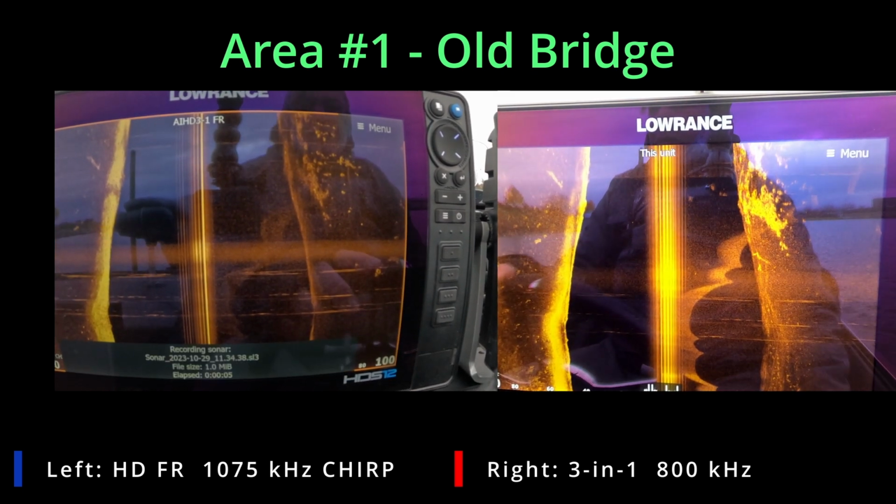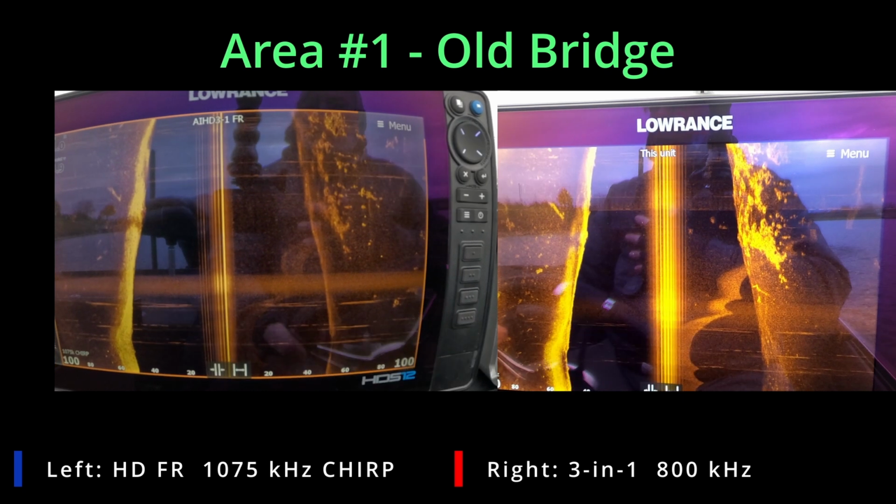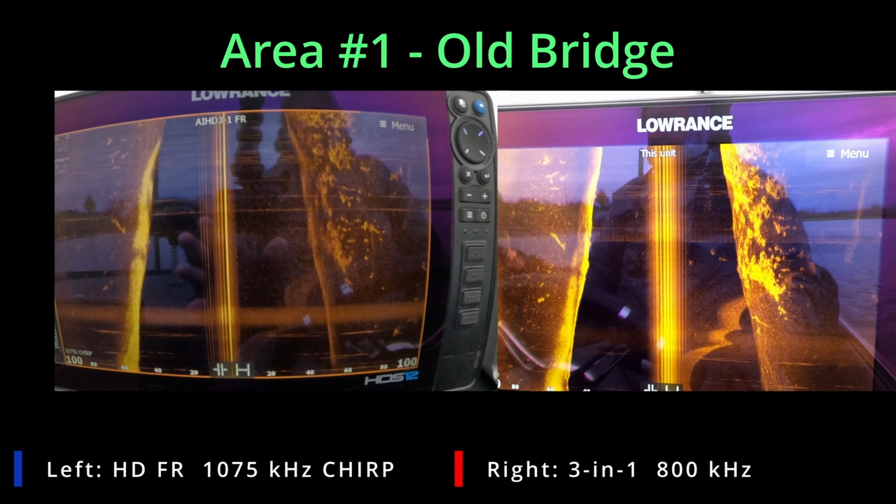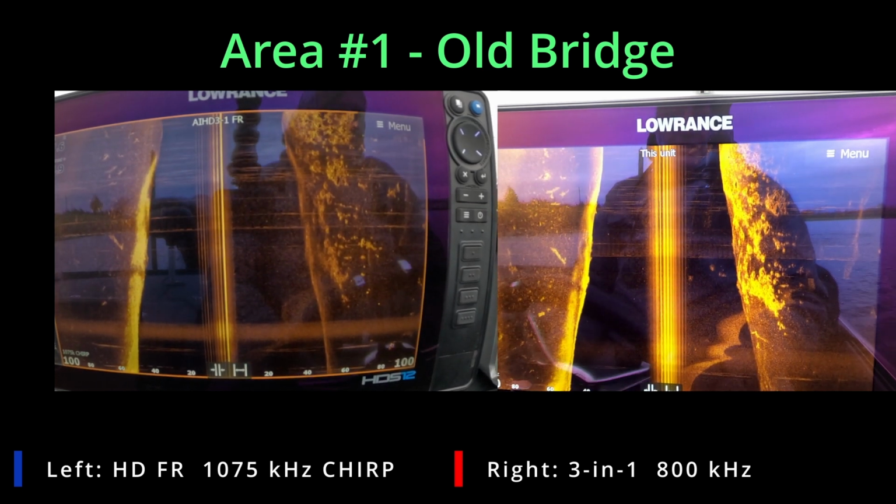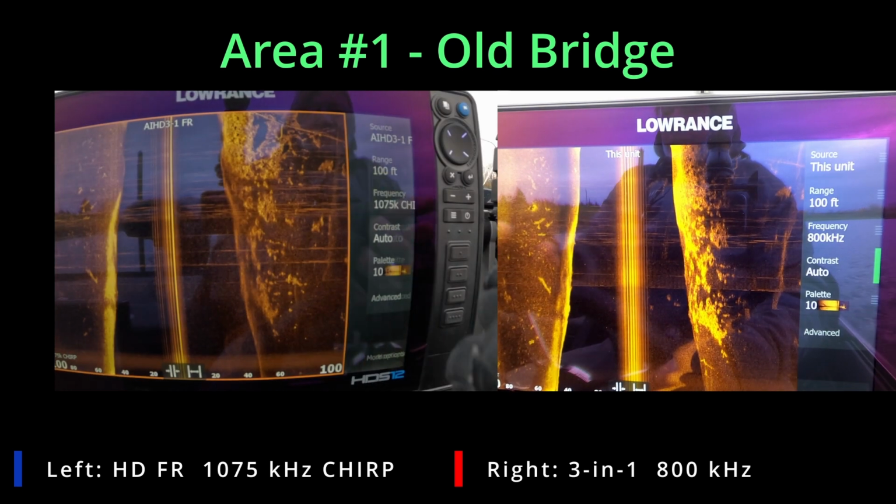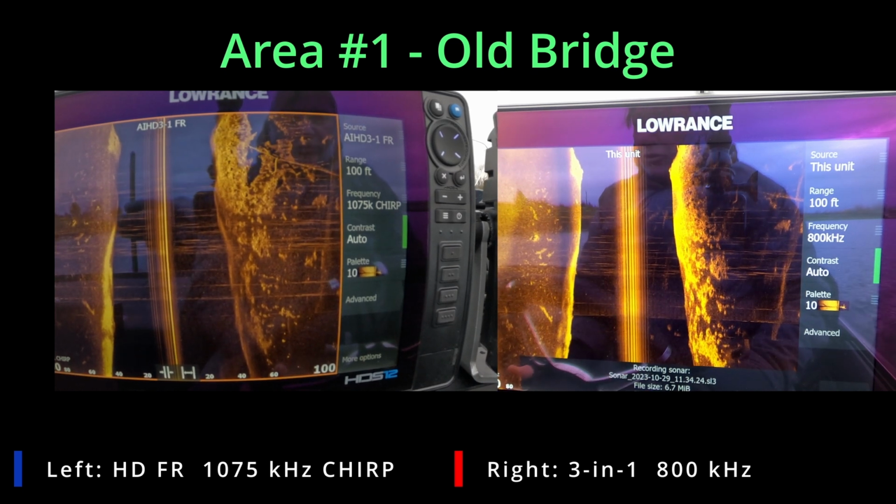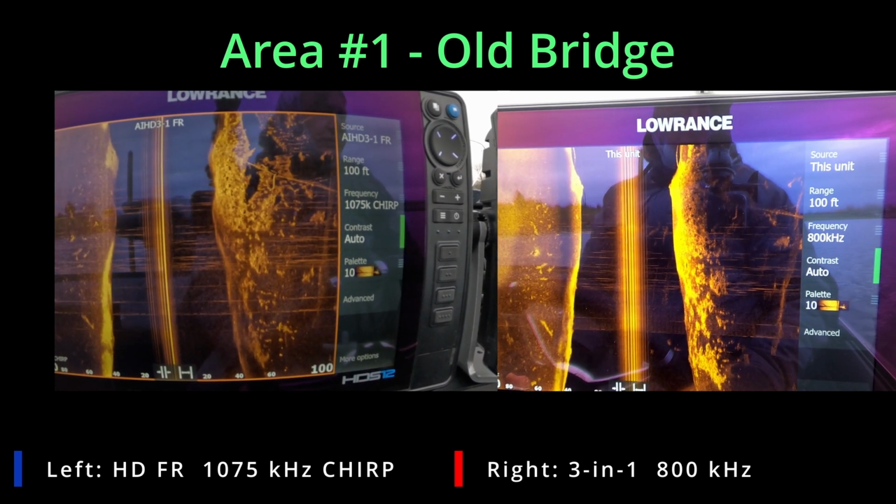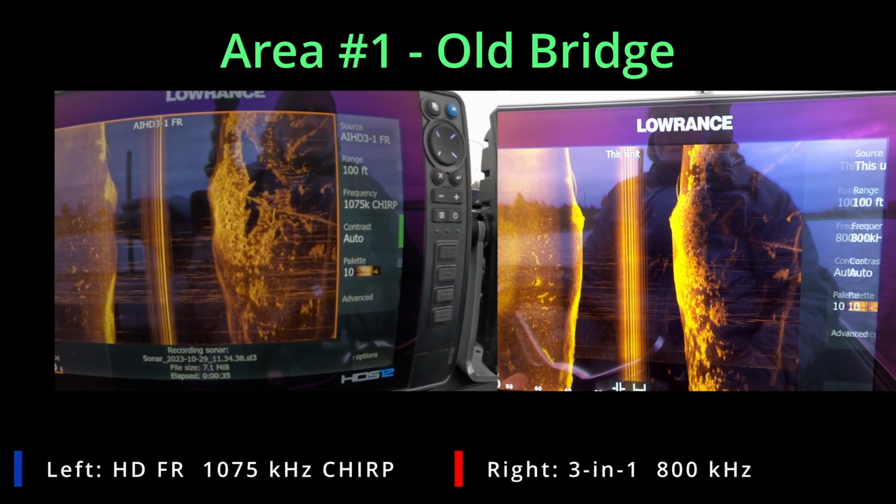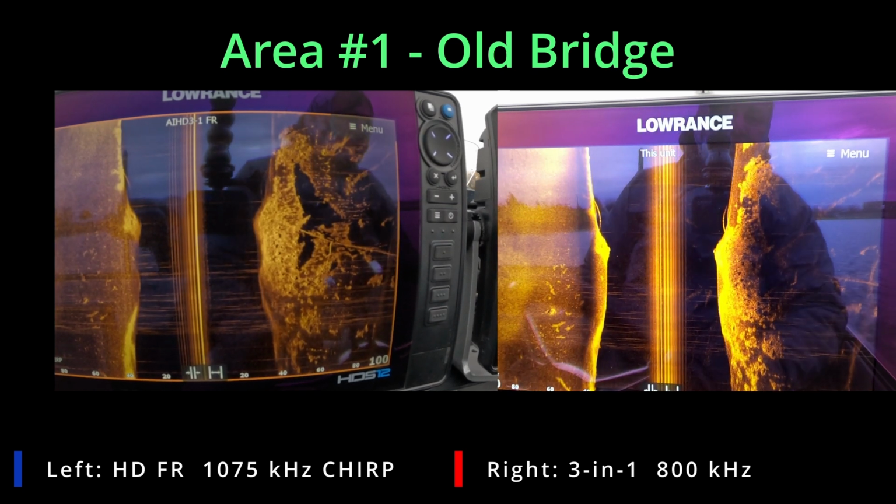If you look, you can't see it, but there's a little red light flashing on both of these screens, and that's letting me know that everything is working right. Okay. So the next thing I need to do is verify the settings on these units. I pop the menu up, and you can see both of them are running their higher frequency. The left unit is the HD transducer, which is running basically a megahertz chirp, and the other one's running 800 kilohertz.